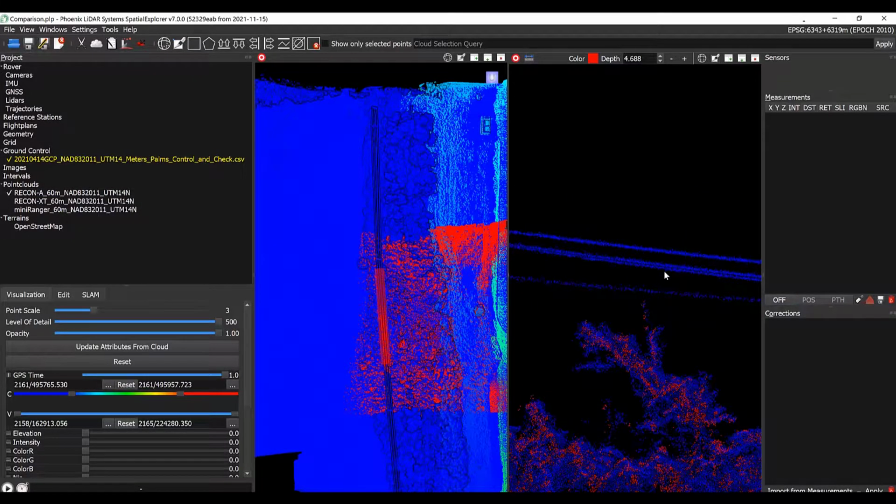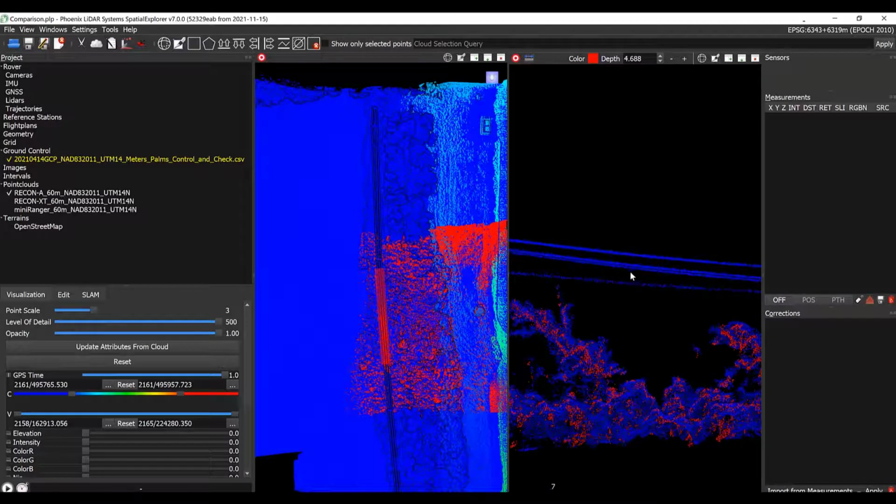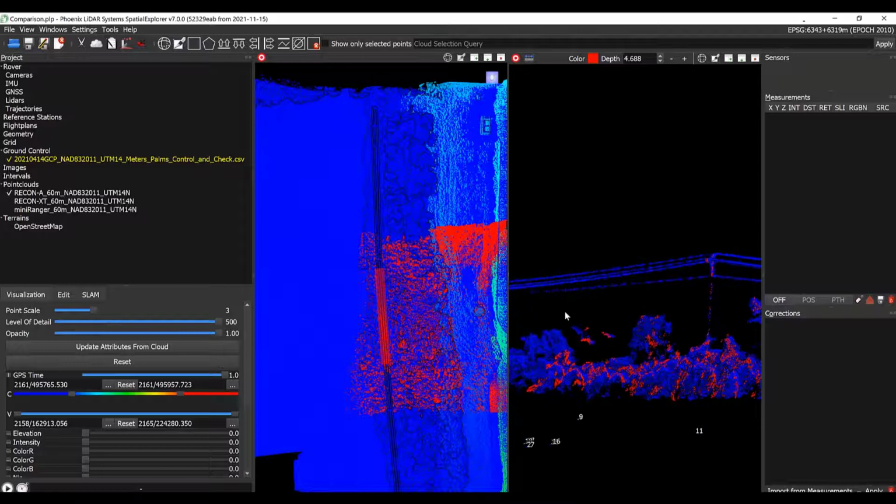It's also captured all the wires, although they are a little less precisely defined than in the other two scanners. So from 60 meters, it looks like all three of these are perfectly capable of doing utility infrastructure mapping.